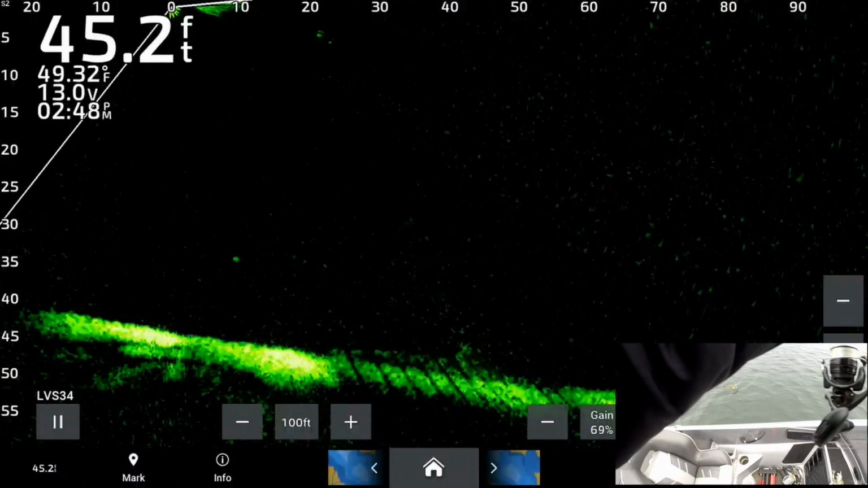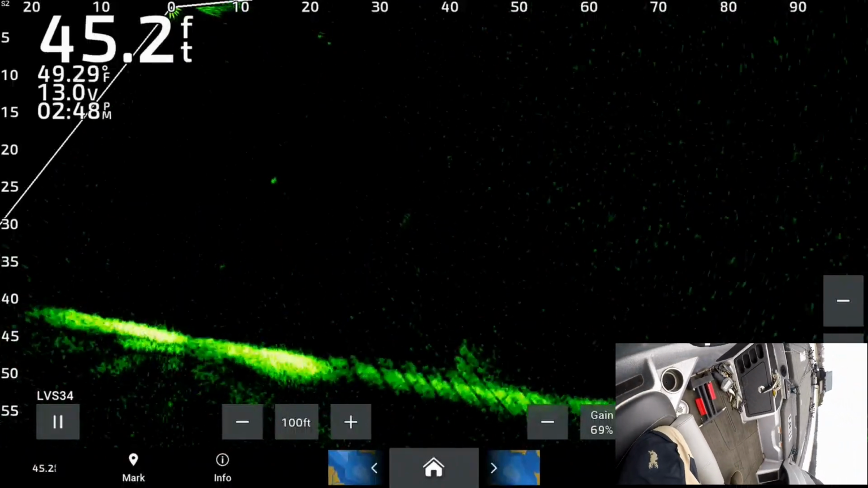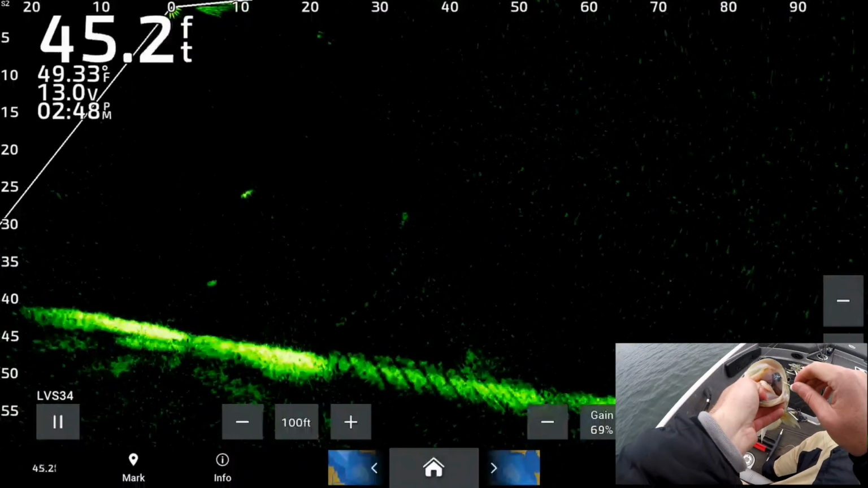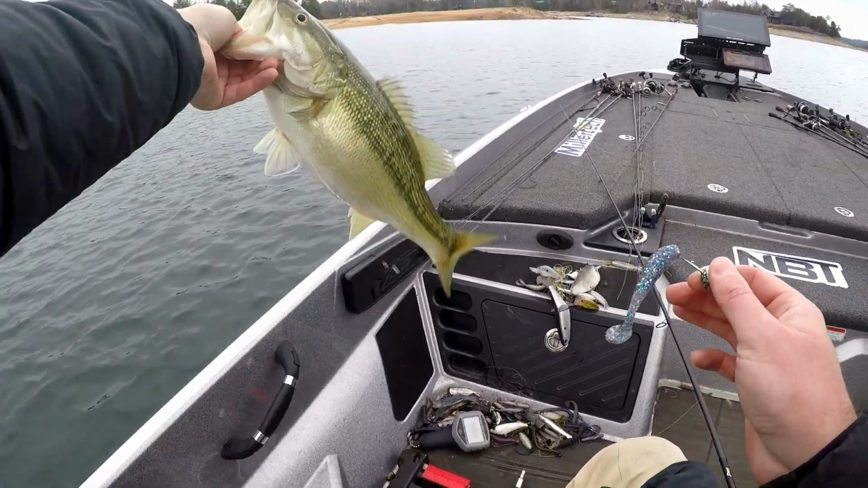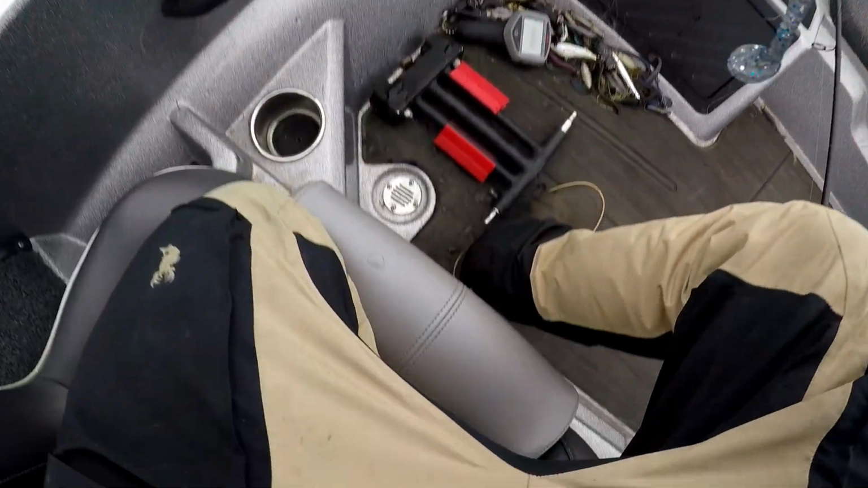Not a bad spot there. That's not a bad one. It's more like there's 3 big ones come out there. They're probably all about that size. It's a good sign.